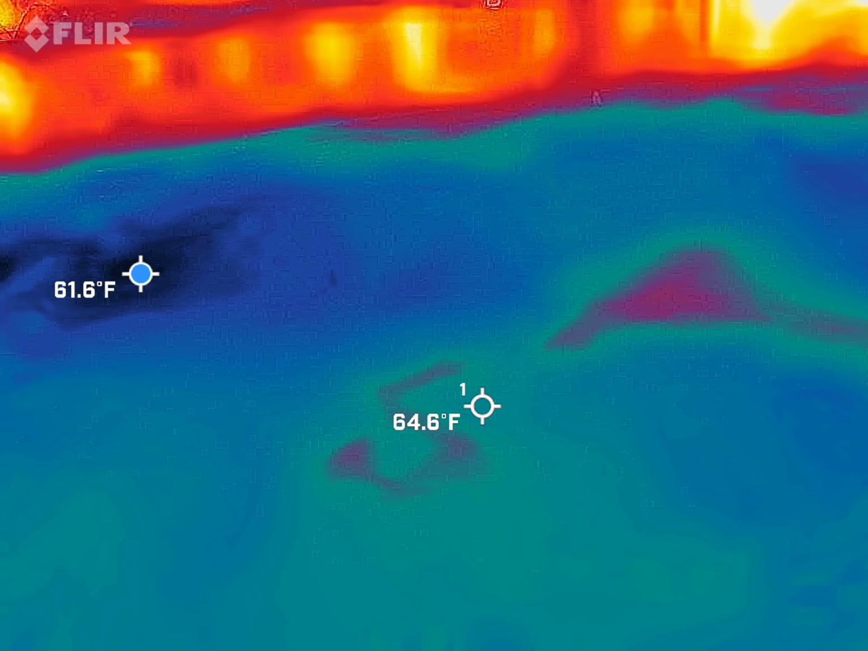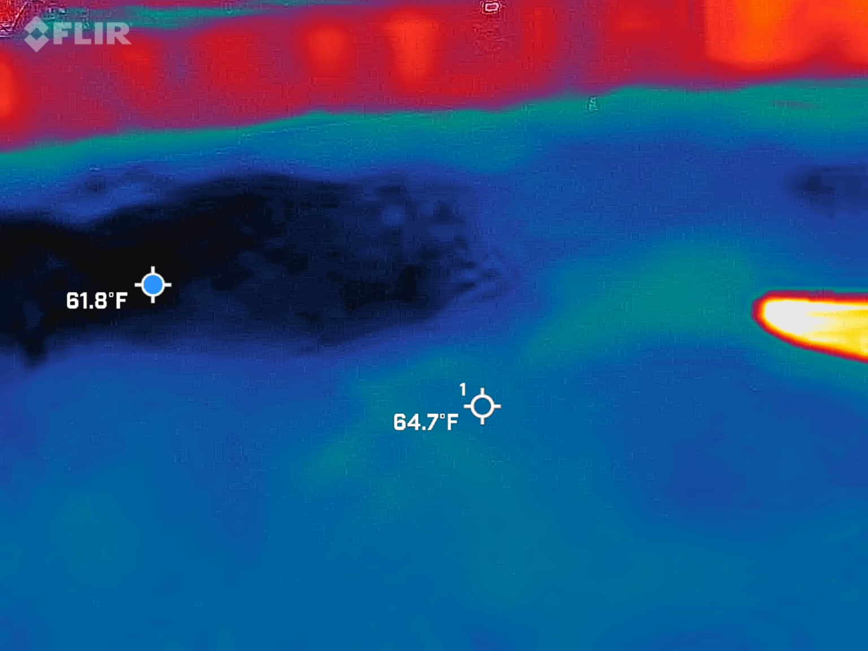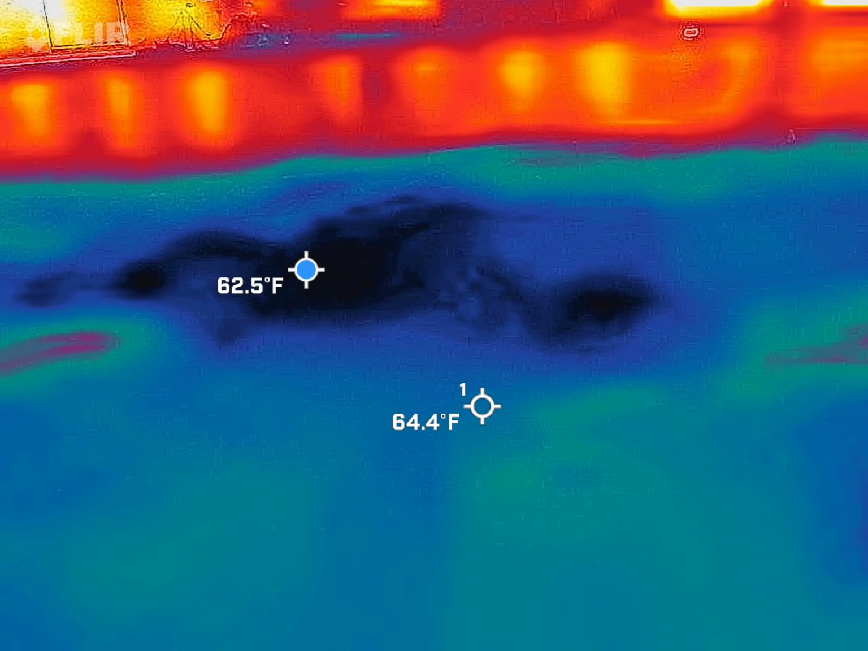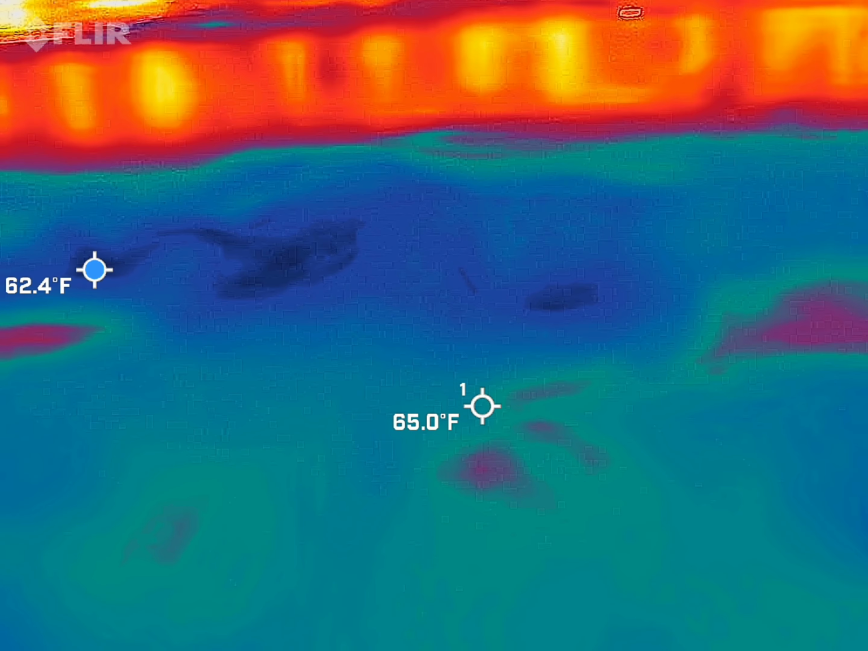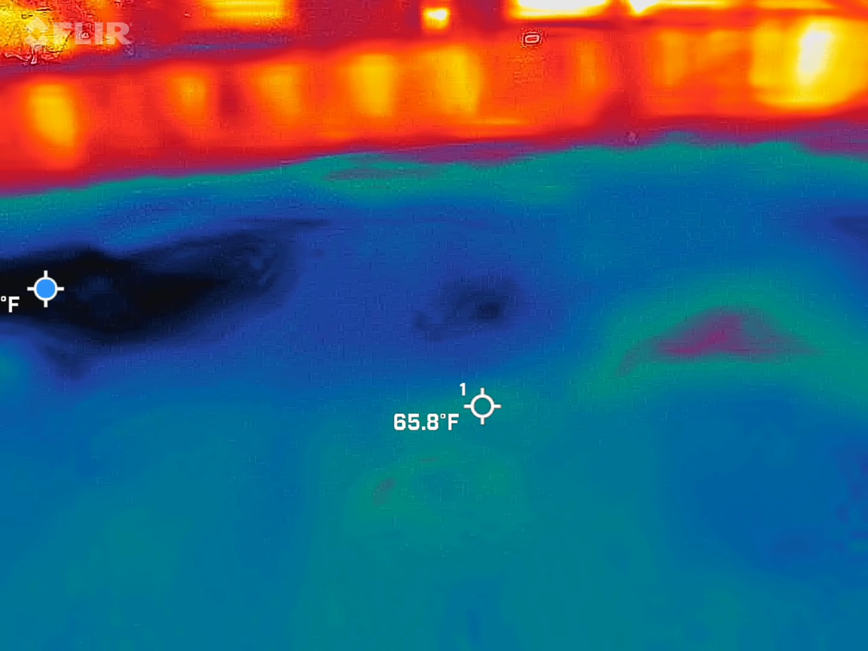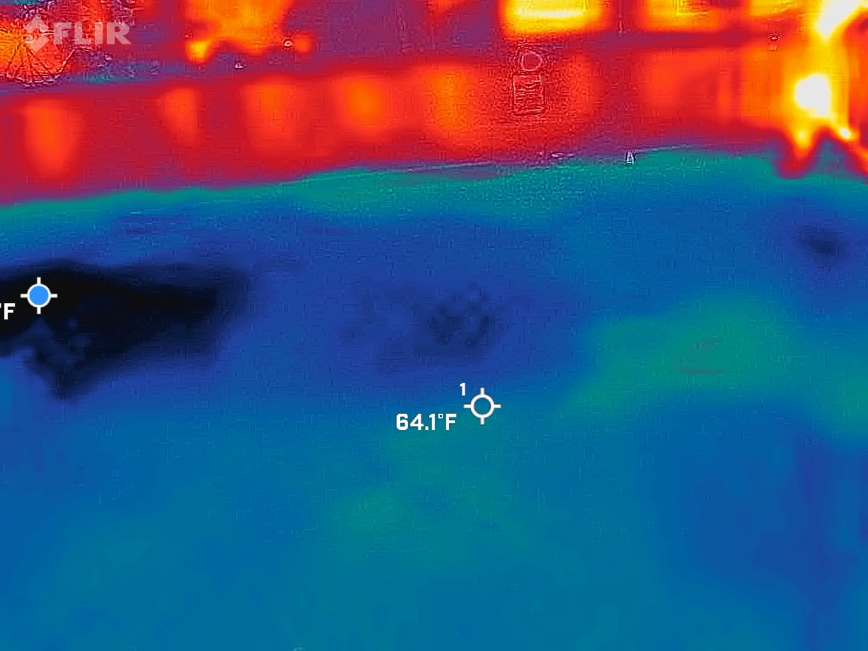That's a shadow. So the shadow is blocking. Okay. That's why it's darker. Yeah, or colder. And then this is just average temp around here. It stays in the center, well, just slightly off center. And wherever it lands is what it's measuring. So that one's stationary. The other one I have as a mobile.